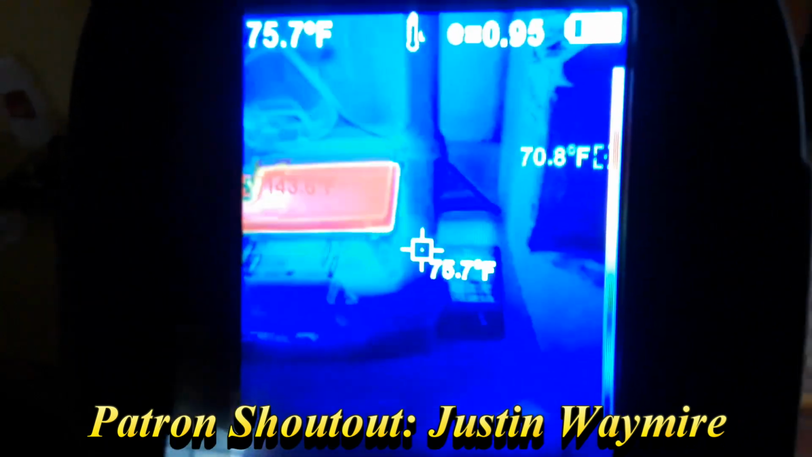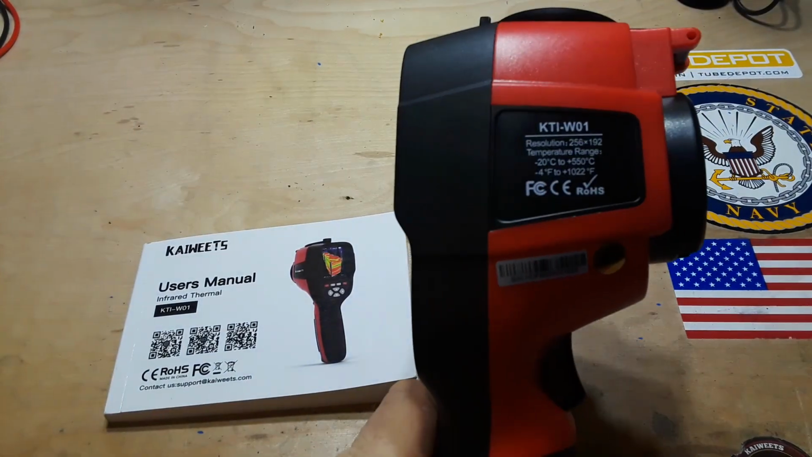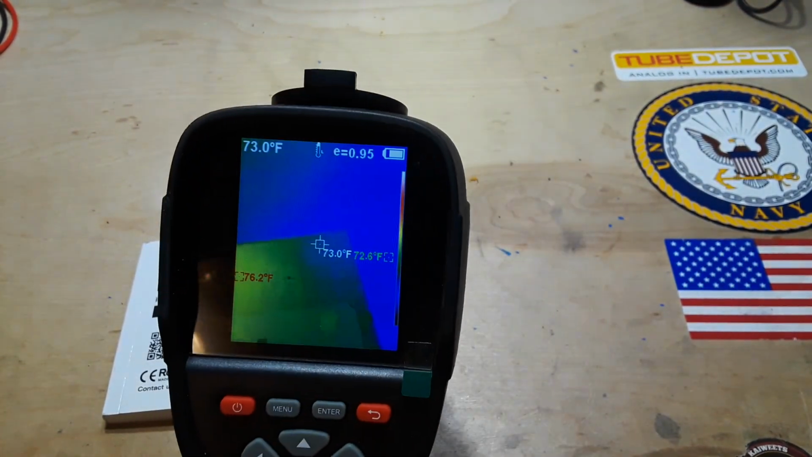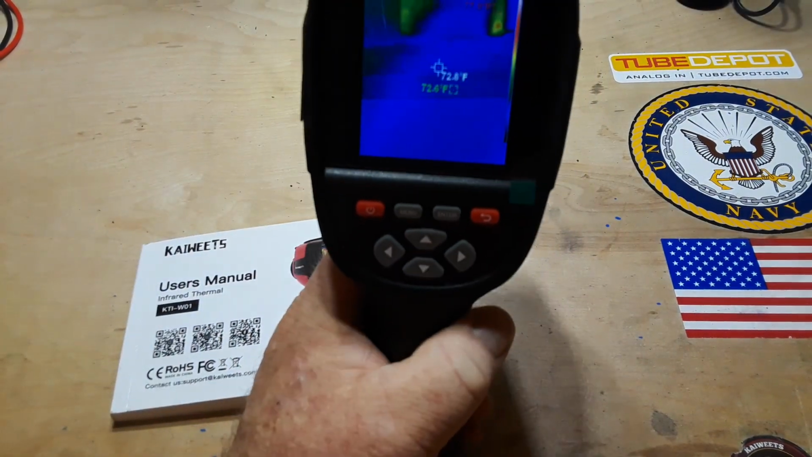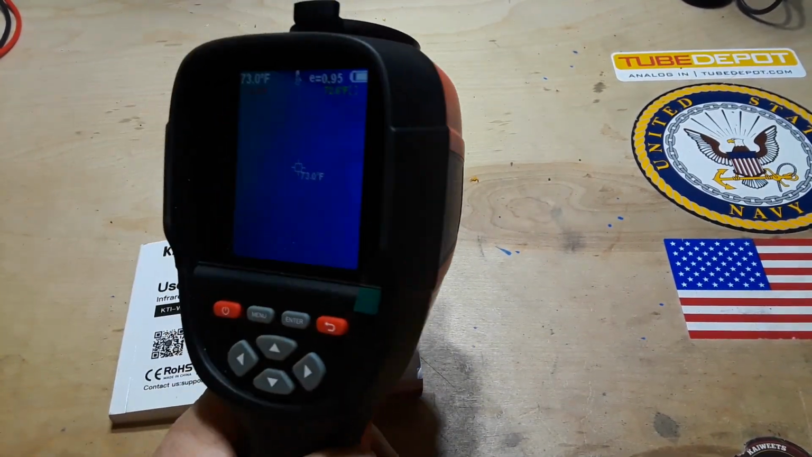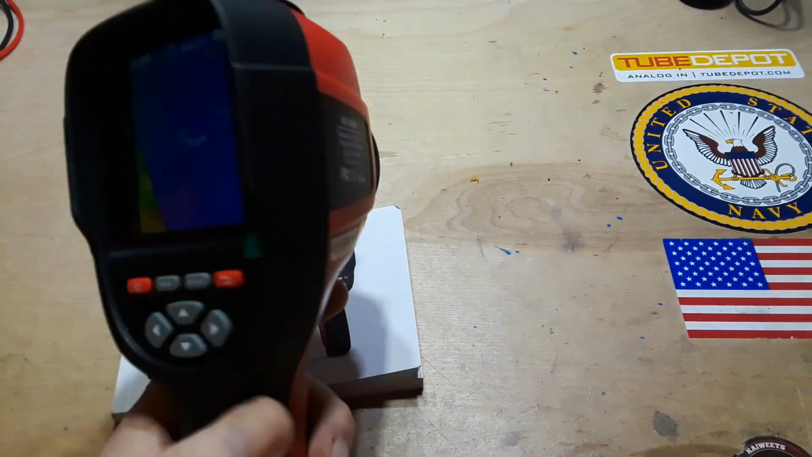This is what I'm using. This is from Kaiweets, and it is super, super cool. So here it is. This is the KTI-W01 from Kaiweets, and it is really cool. Built in the same shape and size as the old FLIR infrared thermal imagers. Big difference here is the price.